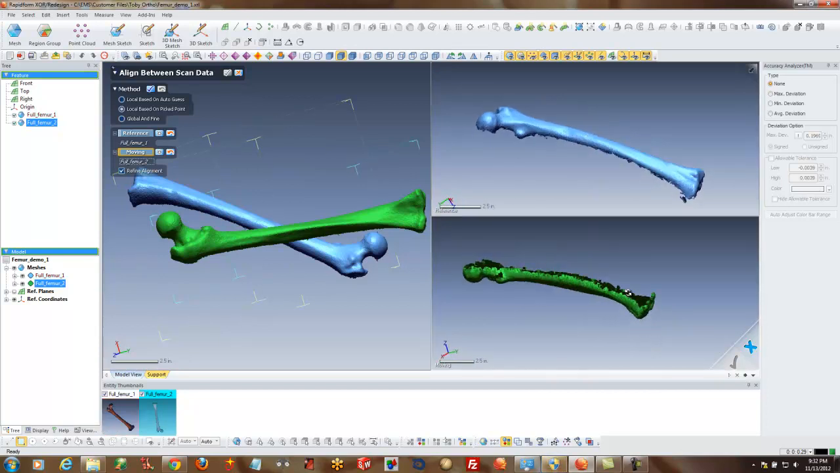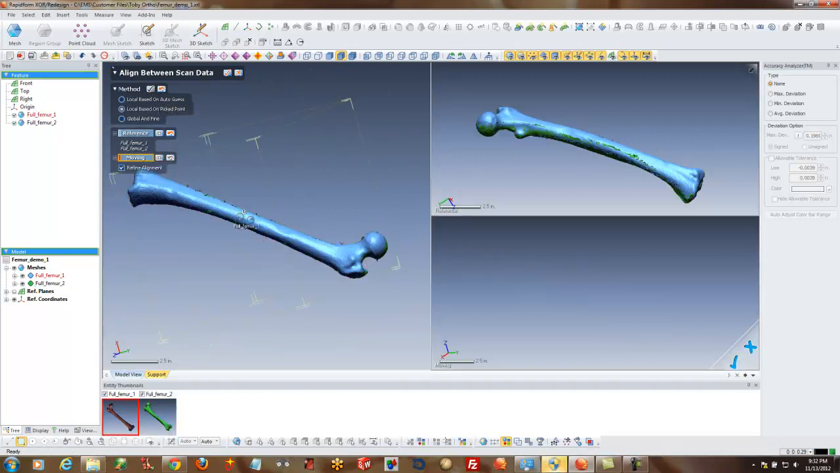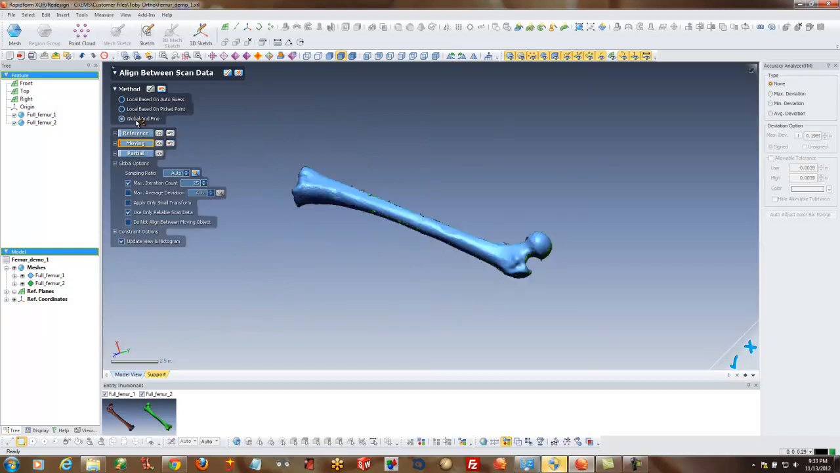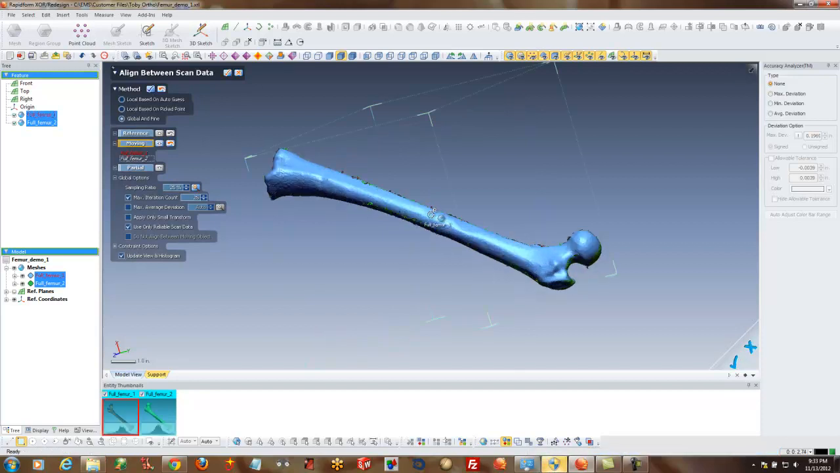So you can see in the green is kind of the bottom, we'll call it, and the blue is the top. And then what I need to do is just kind of pick some common points, usually at least about 3 of them, and what that's going to do is kind of get the data close, and then we'll go ahead and execute the command, and it'll pretty much line it up. And then what we're going to do is just a global and fine, and that's just going to try to tighten it up a little bit more, looking in a smaller area.